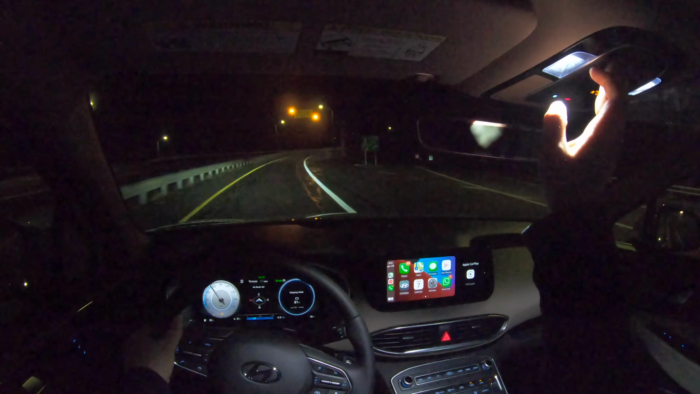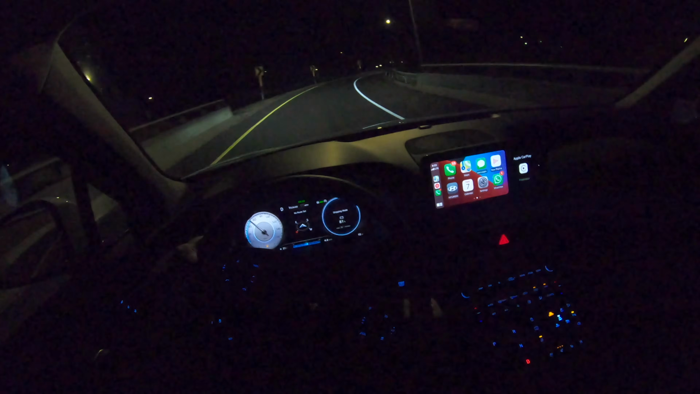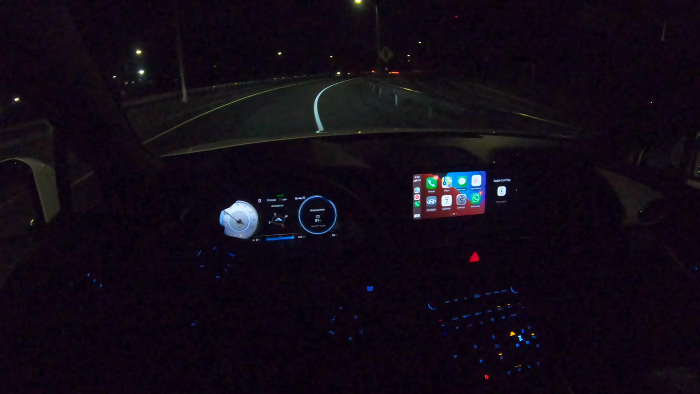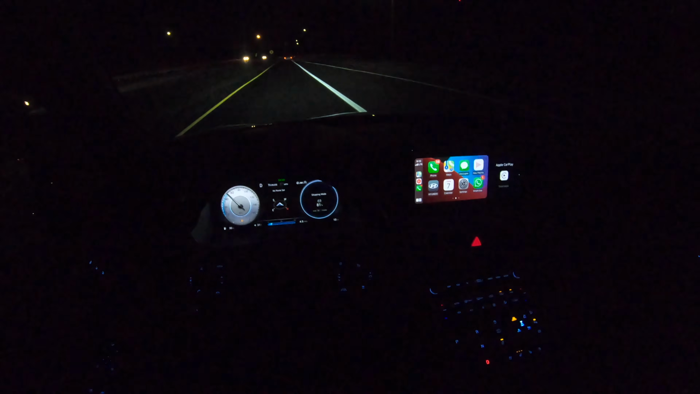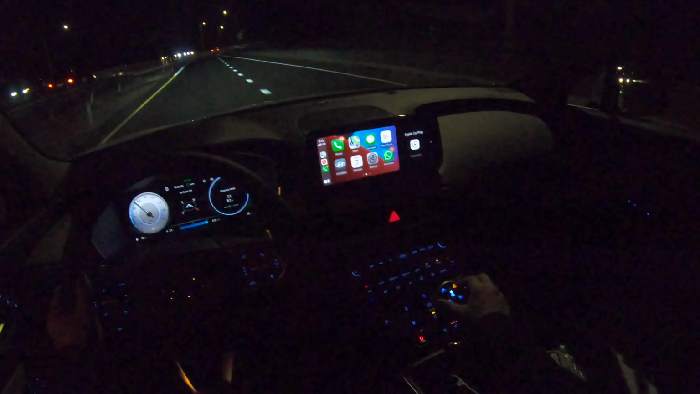Let's go ahead and turn off the lights. And the lane keep assist is actually very good. It's basically helping me turn, and as I told you guys, it does handle very good for an SUV. Let's go ahead and change the mode. Let's see, there is comfort, sport, smart, and snow. Let's go ahead and put it in sport.